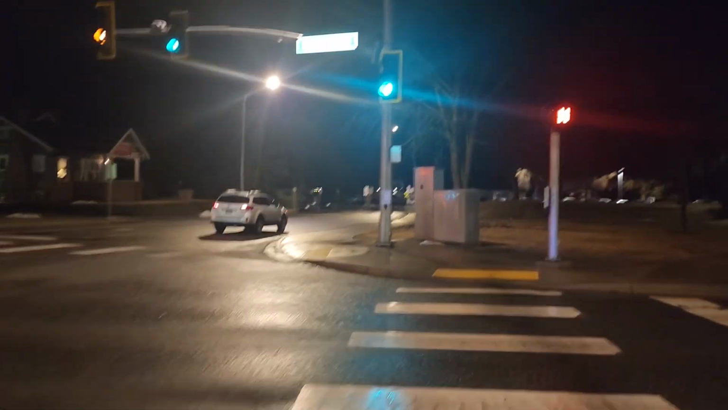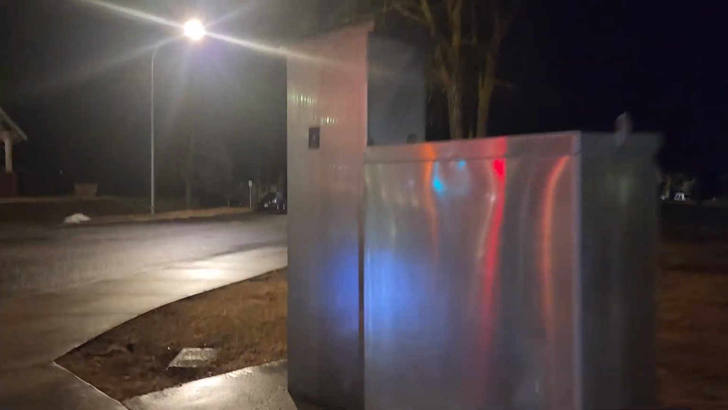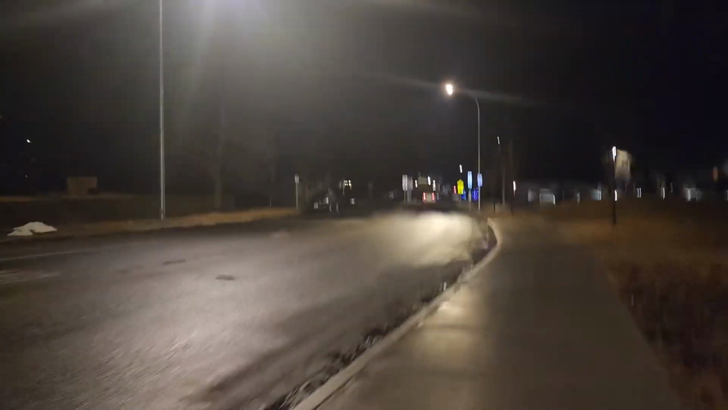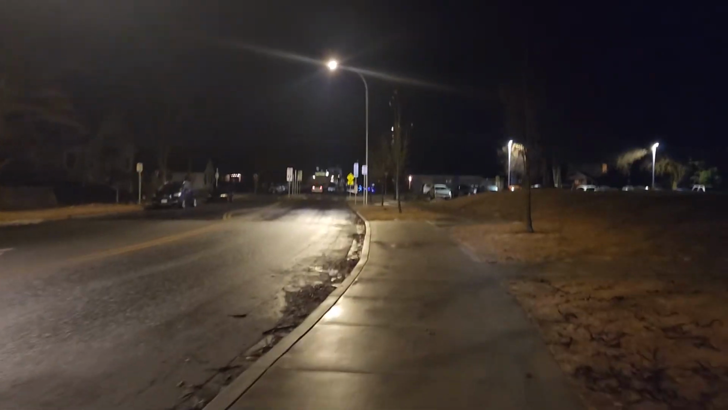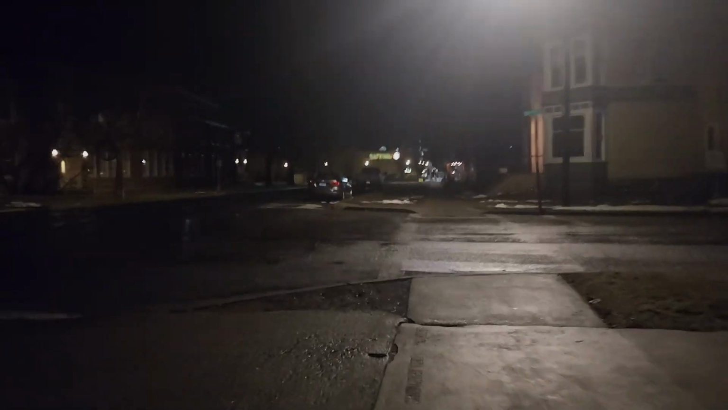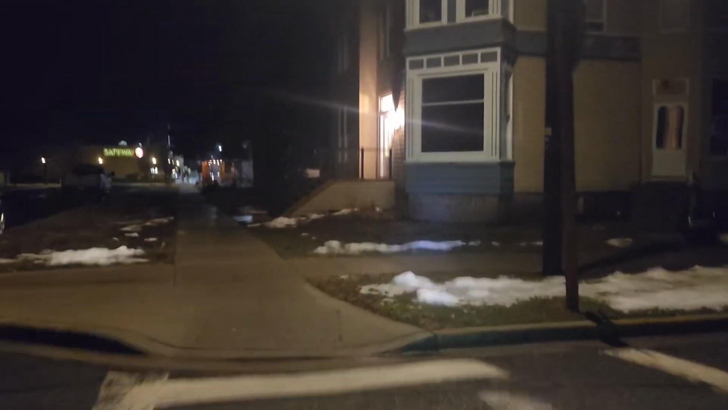Thankfully, these crosswalks do talk to you, which is nice. Whoa. Wet brake still. Despite there being a crosswalk right here, that bit of the sidewalk doesn't have a drop down, which is very annoying. It means you have to jump off the curb.